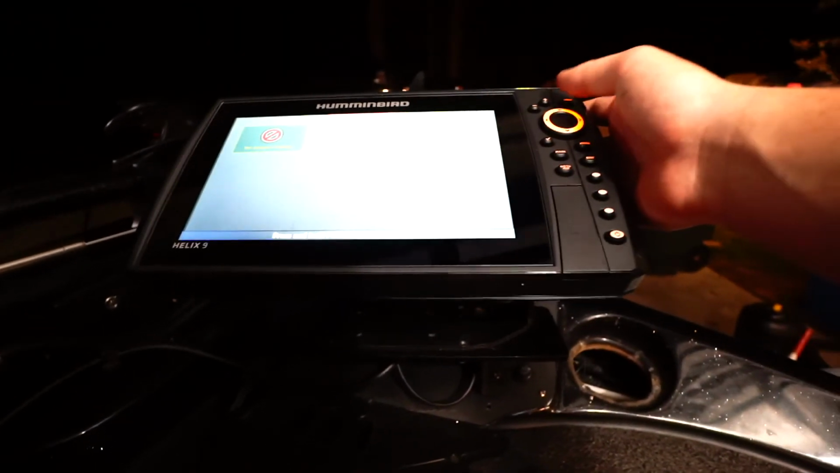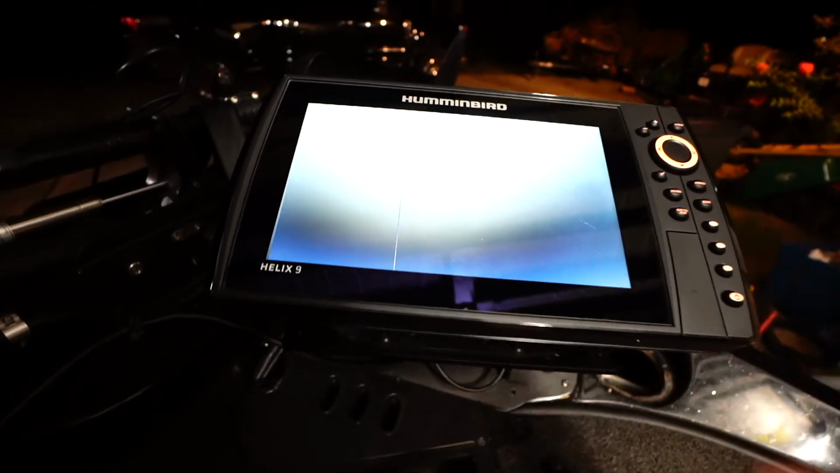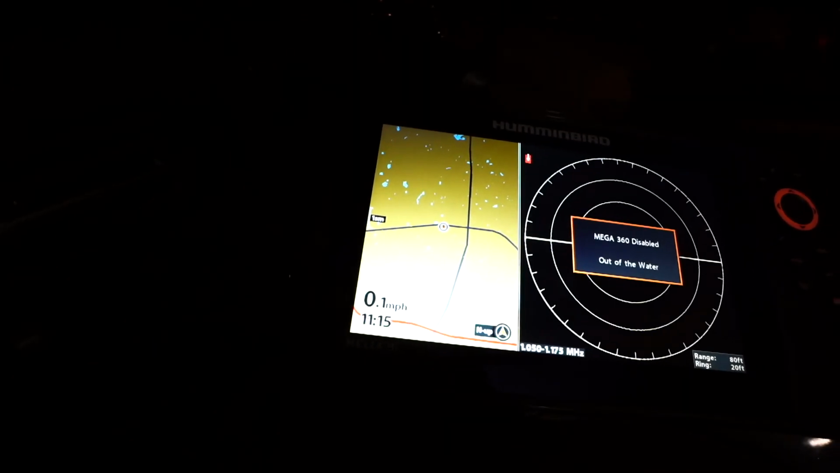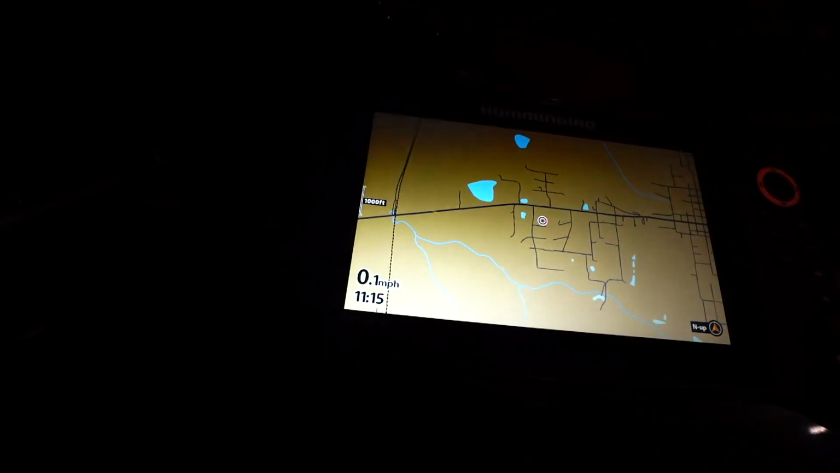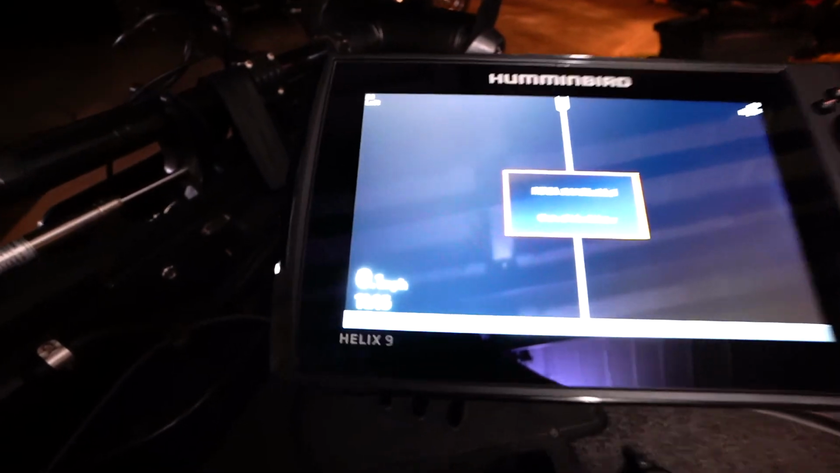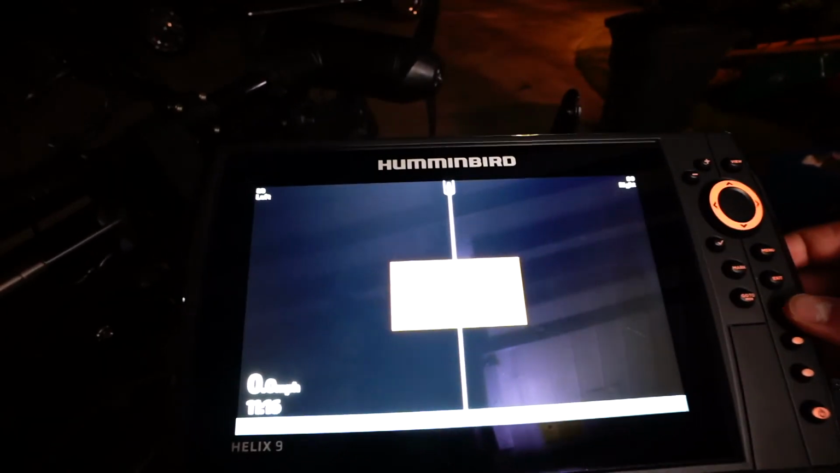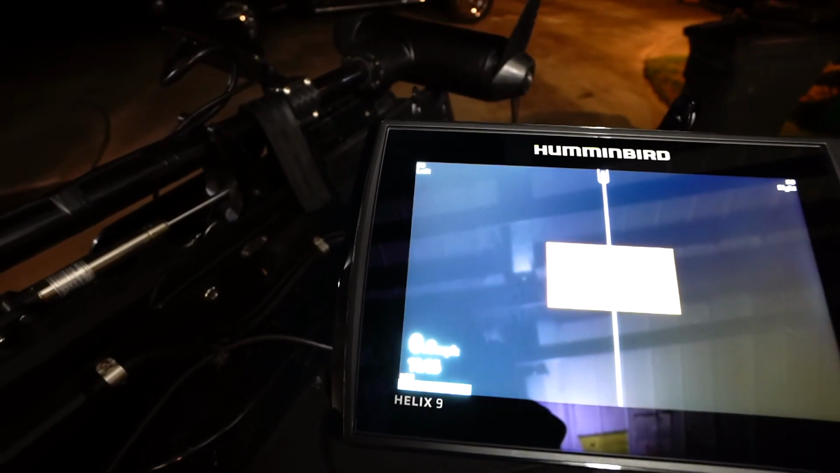It just takes a little bit to boot up. Hit the exit. Menu. There you go. Oh, there's the mount. It's kind of crazy how long it takes to boot up, but all right. Well, she's on. We got a few more things to do to button it up, but it's on.